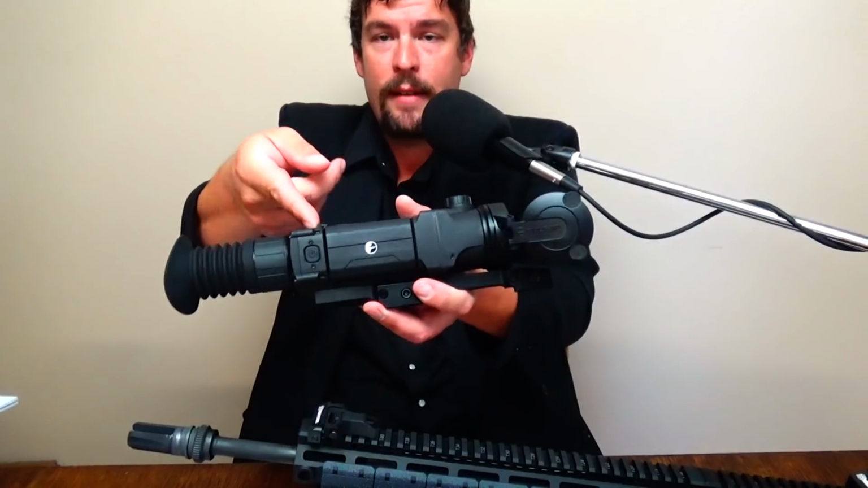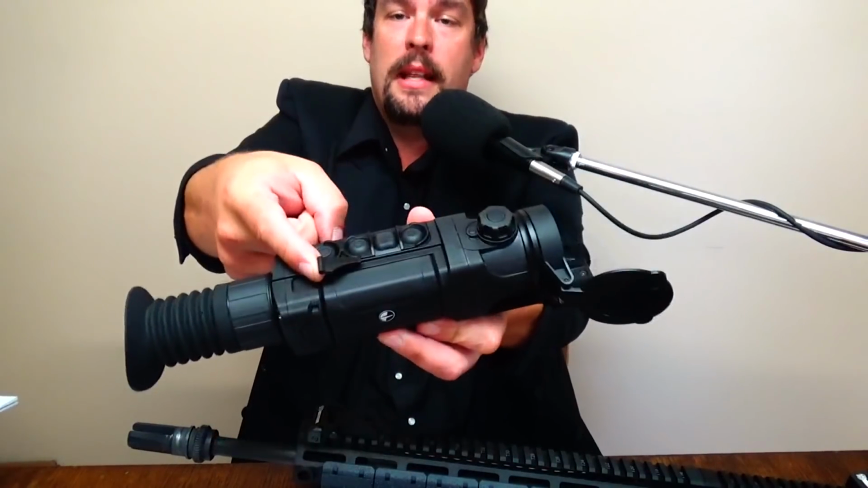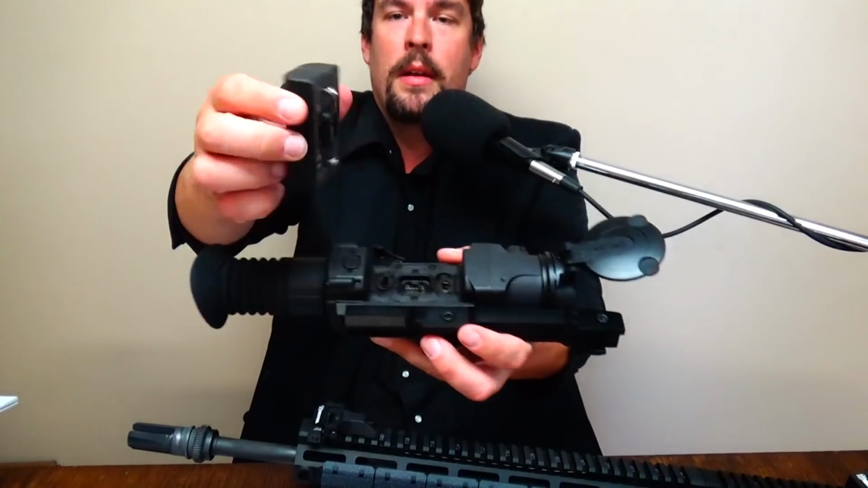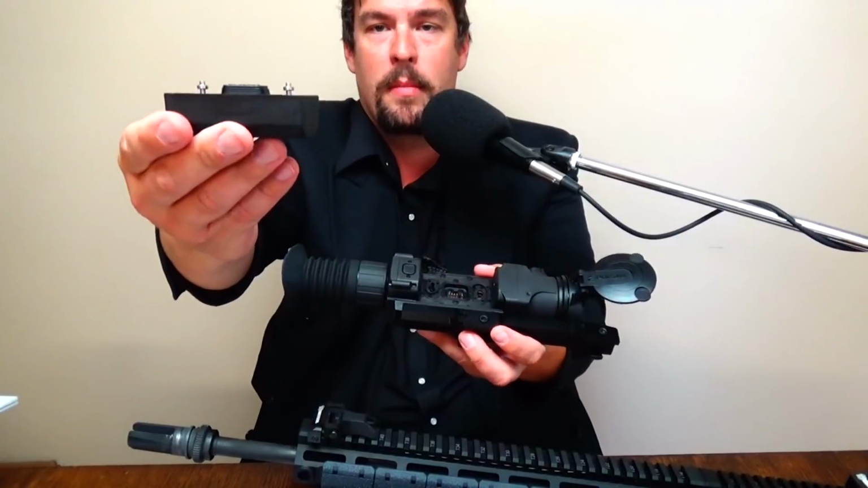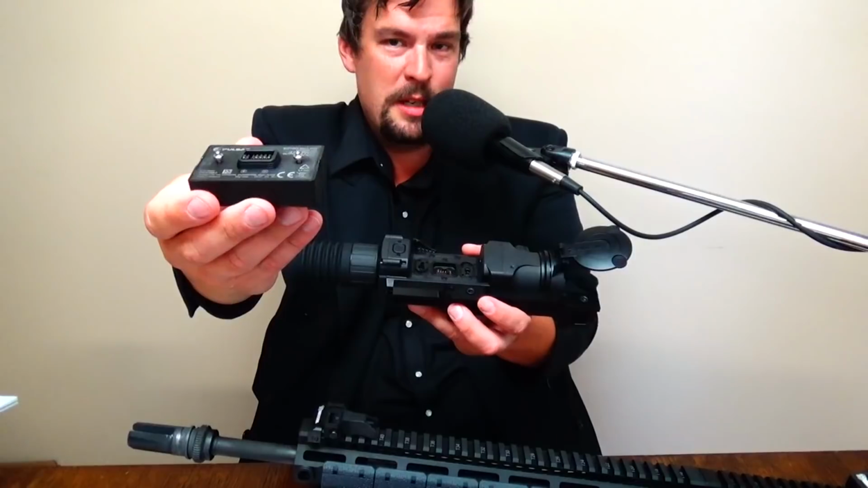You flip this lever up here. Let me show you. If you flip this lever up right here, this battery comes straight out. And it has two terminal posts, kind of like on a car battery. And these batteries are awesome. They're rechargeable from an outlet, and you can actually hold a lot of battery power in this sucker.